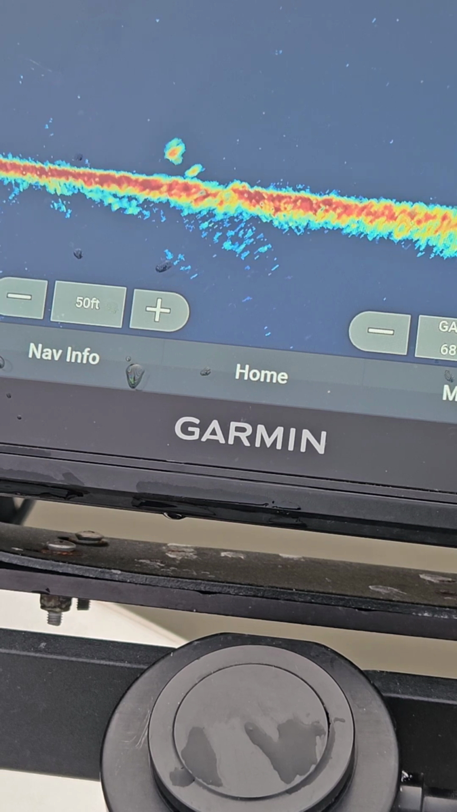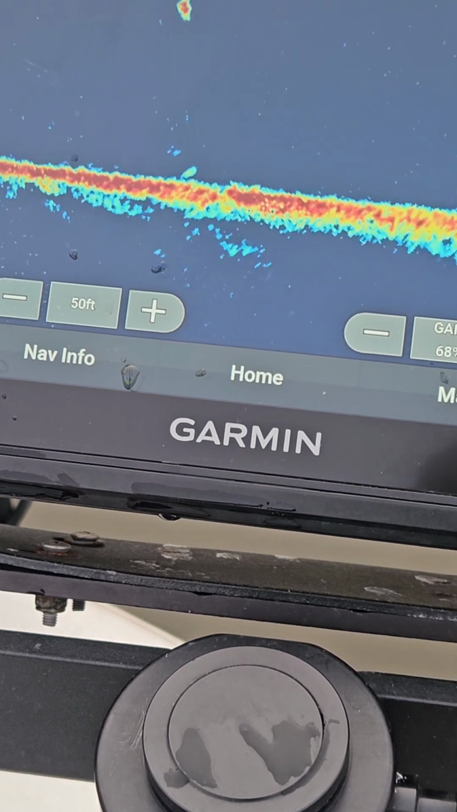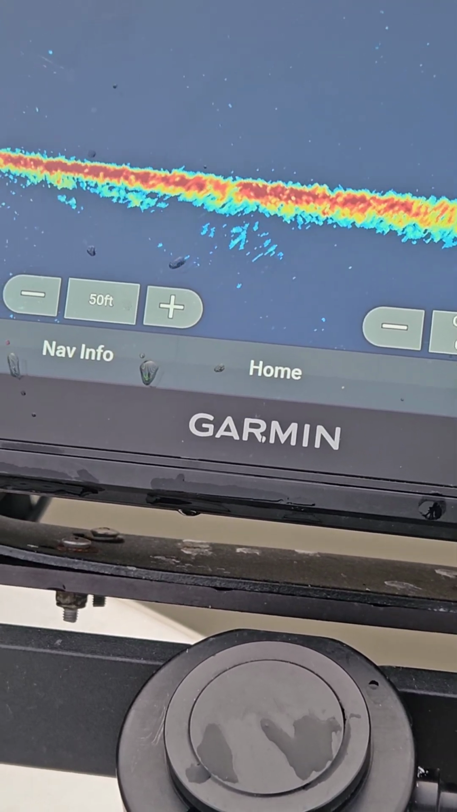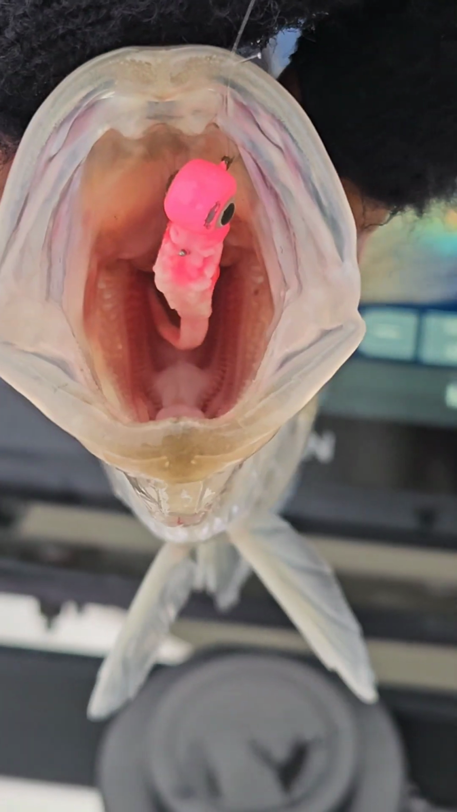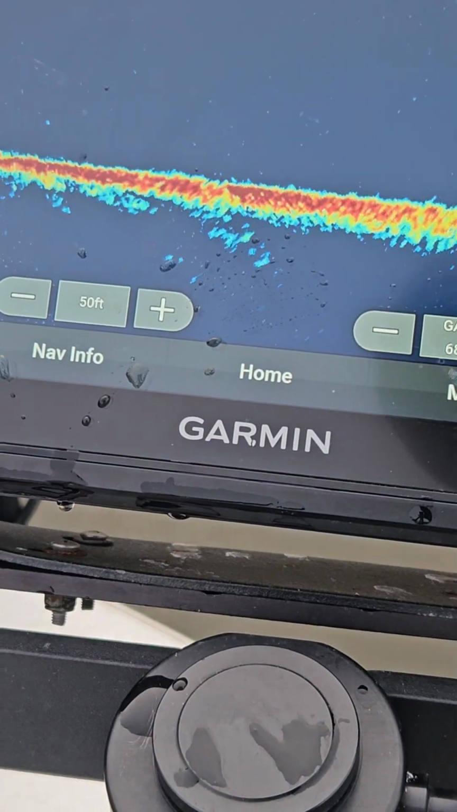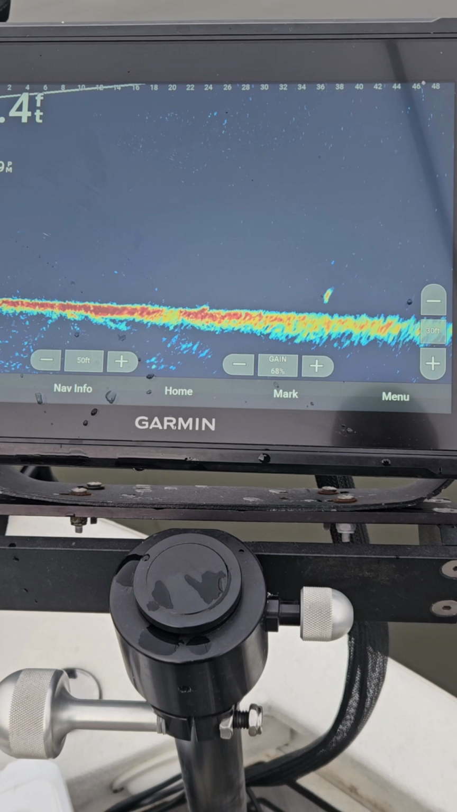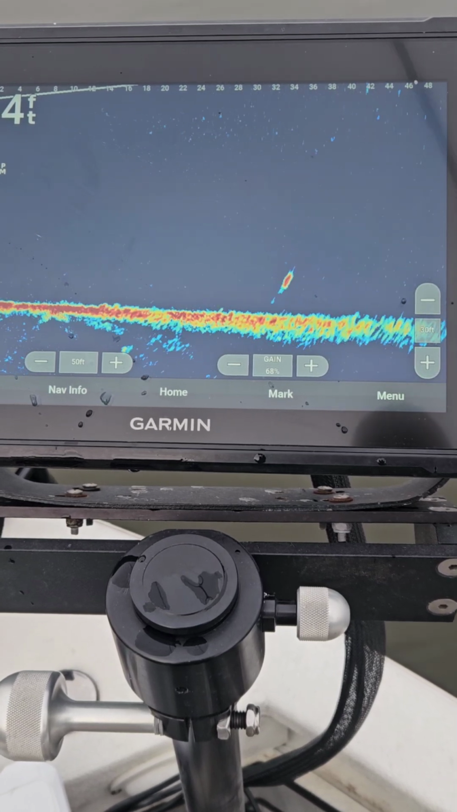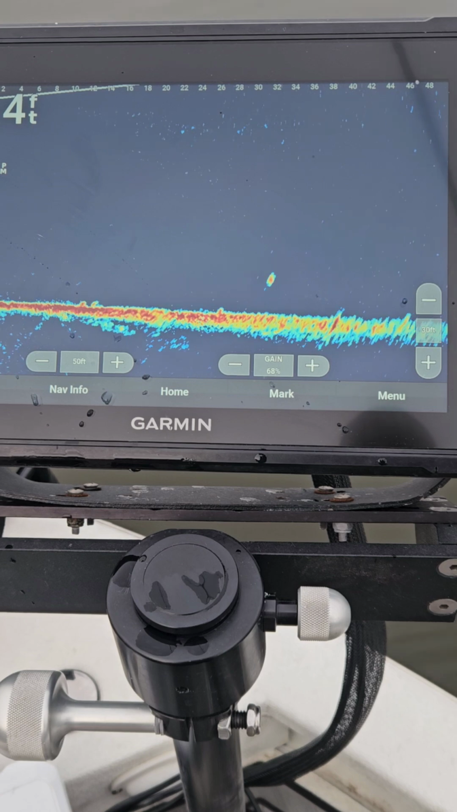Staring at it. Now this is behind the boat. This is a really hard catch, but I got him. He ate it. That was behind the boat. That's how you guys want him to eat it. You see that? I'll choose you. You look bigger. Oh yeah, it's definitely bigger than that other one.